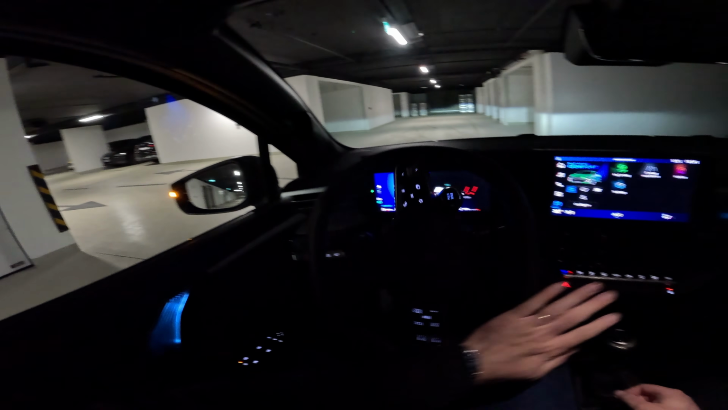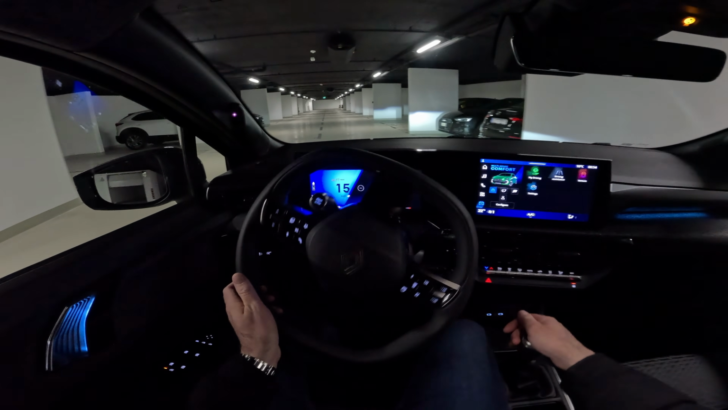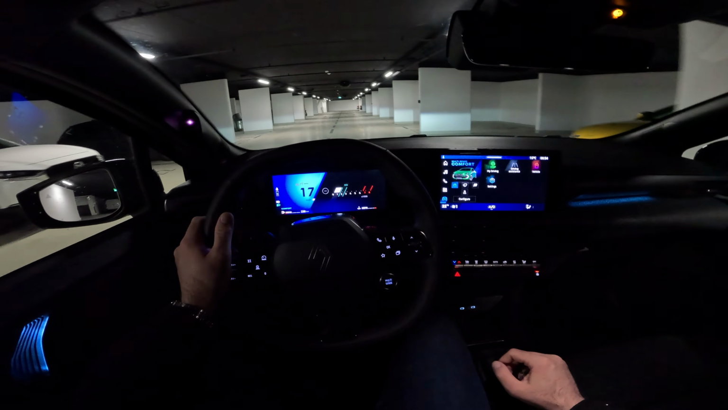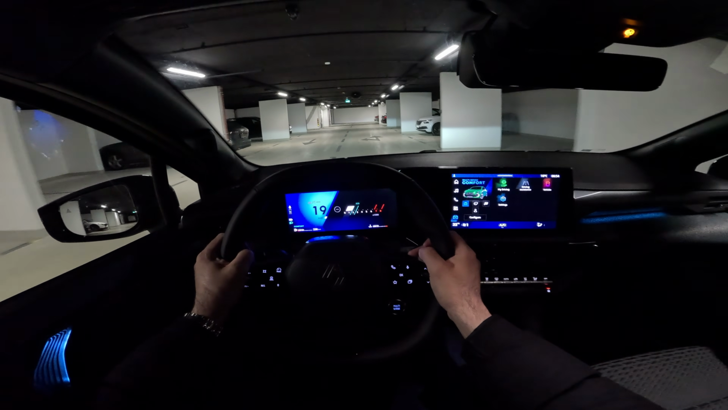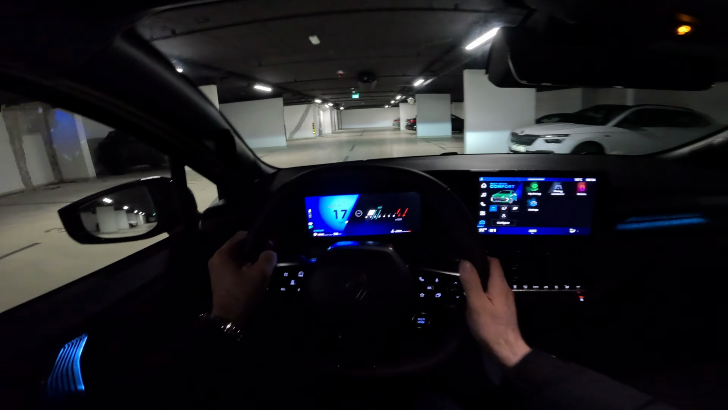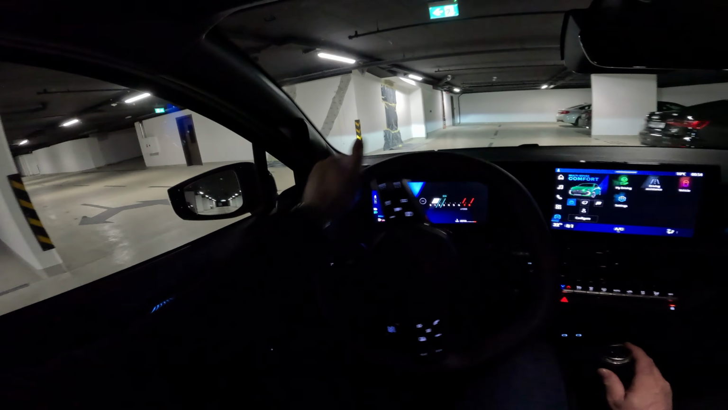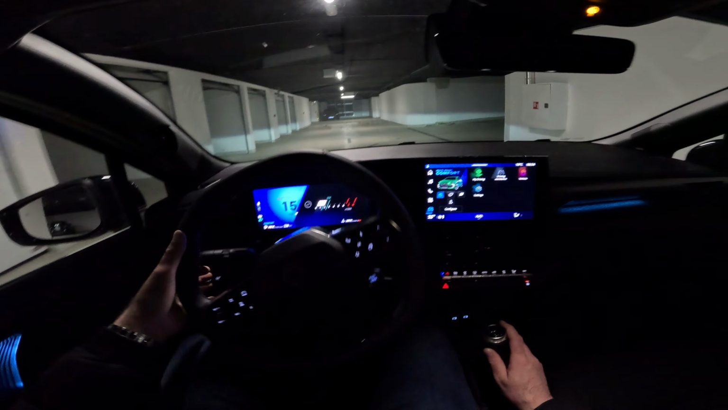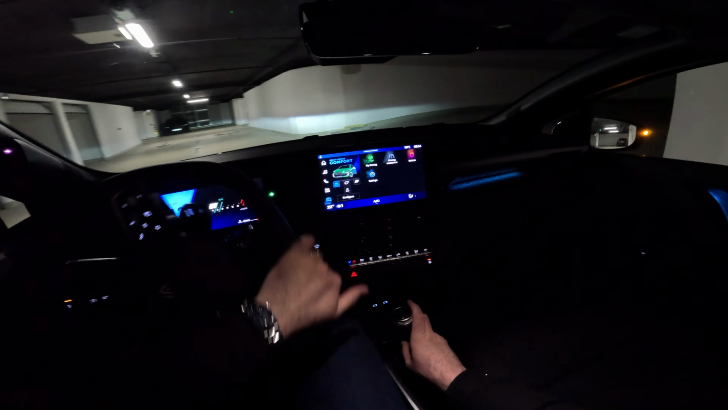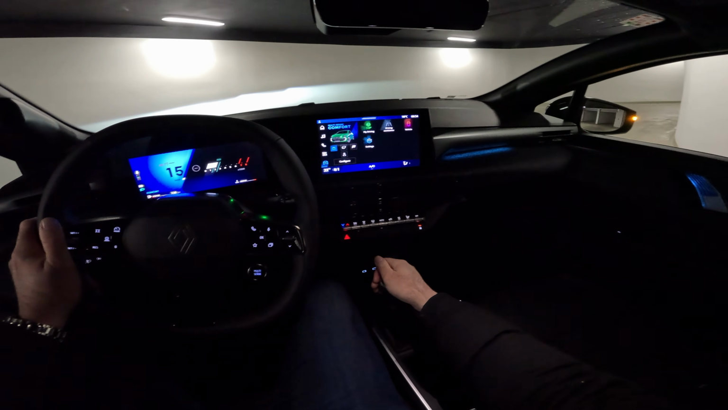Other 2 options are either the E-Tech full hybrid 160, so I already tested that one, 160 horsepower of combined system output in that new hybrid, or you can go for the Eco G 120, so the dual fuel petrol LPG version. Those are the options. Tell me in the comments what would be your choice of powertrain for this new generation Clio.